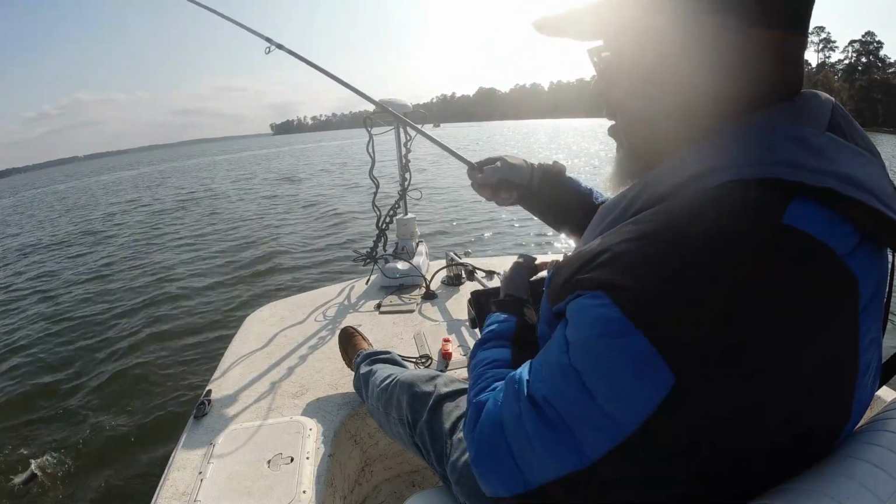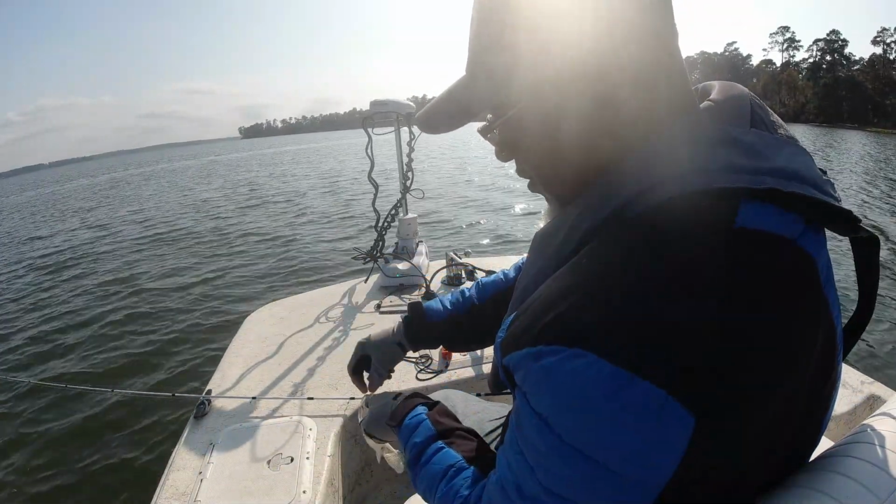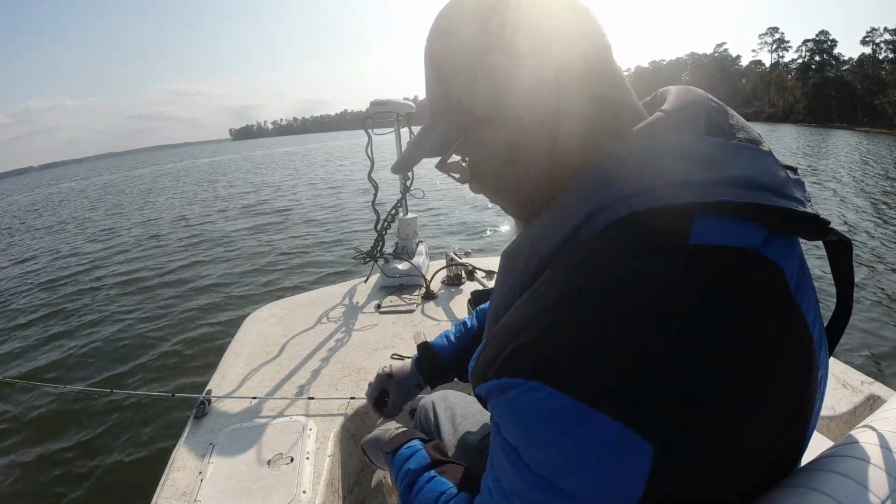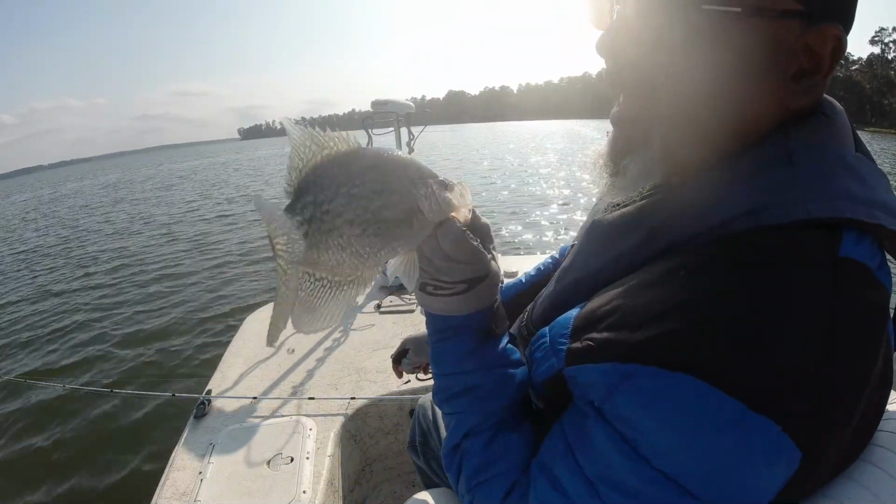That's old crappie. I don't believe he gonna make the cut, y'all. Probably 10 and a half, 10 3/4. Little black crappie, pretty colored black crappie.